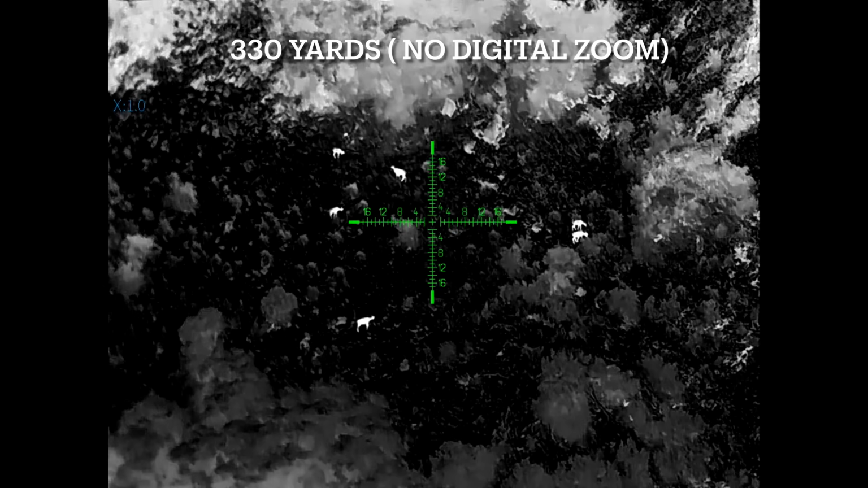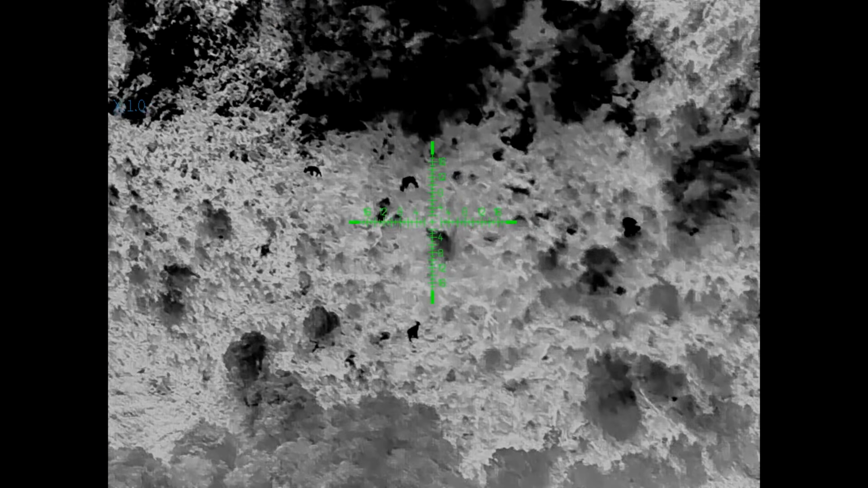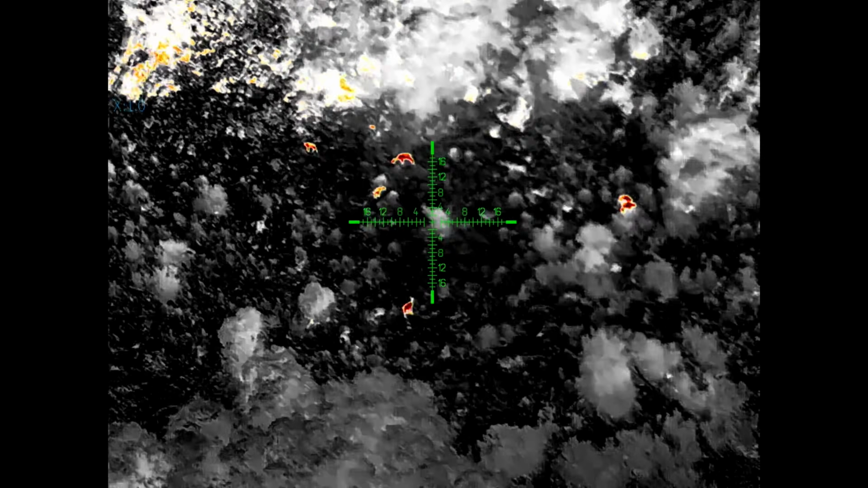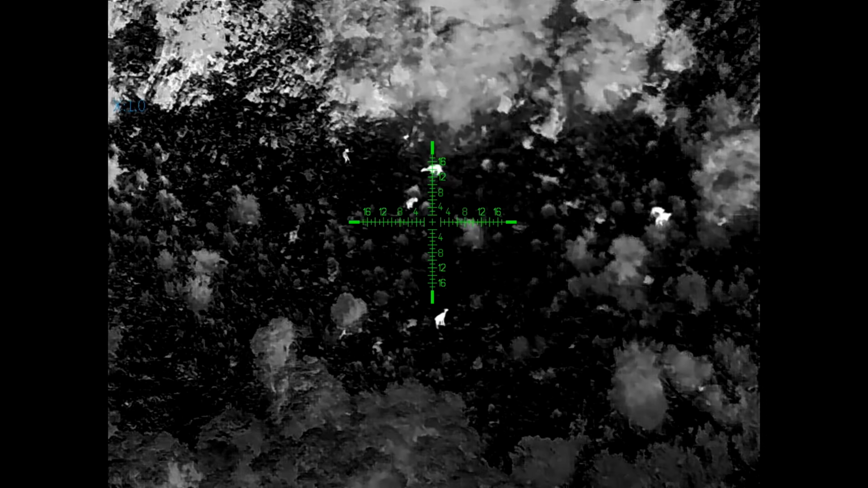So you have like a dark color hot or a light color hot, along with sepia and all sorts of different color coding. Those 3 were my favorite to use. I found them the most effective, but there is a range of different palettes there, and you will find one that will suit your environment. So really nice to have that, and plenty of options there.